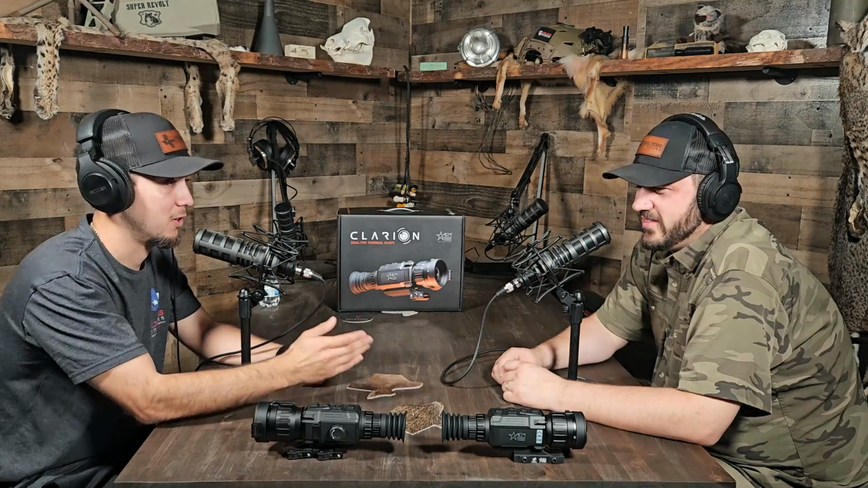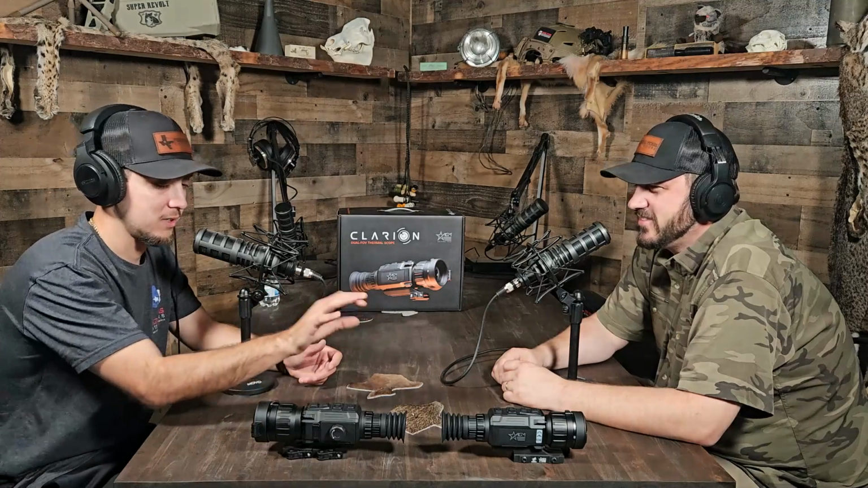So I can say that scope, this Clarion 640, it'll bring you some luck, because, oh yeah, it was our dangest. We could not get a long range shot on coyotes to save our lives. That is very true. That's why we field tested it for so long, because everything we called in was within 100 yards. We could not get anything to hang up or come out where it sat at 150 yards. No, everything committed. They were hard chargers. If anything, it was almost impossible to get a long range shot with the 60 base on a 640.